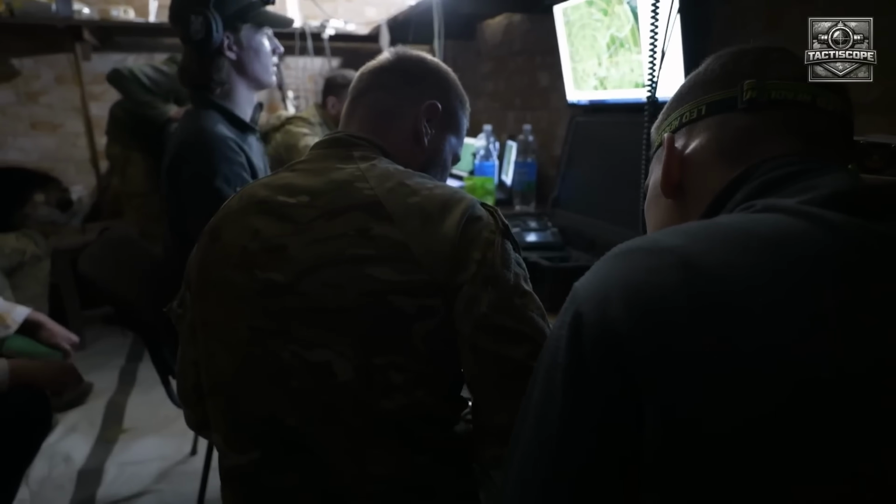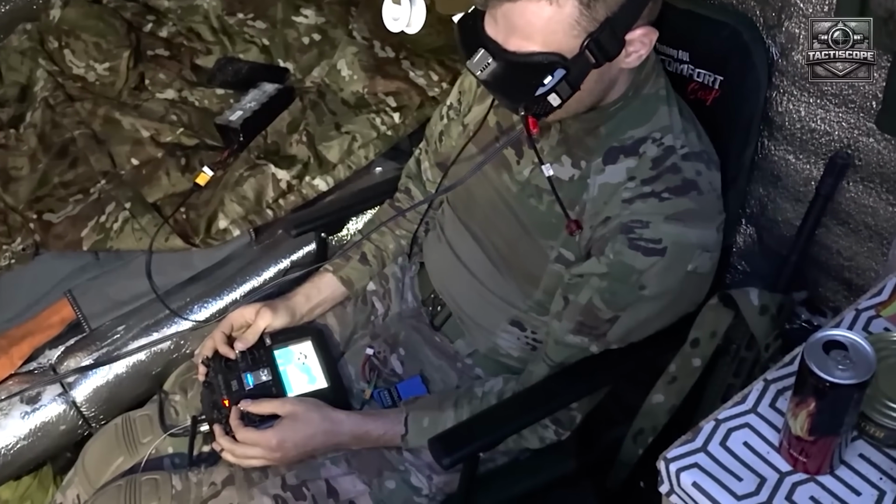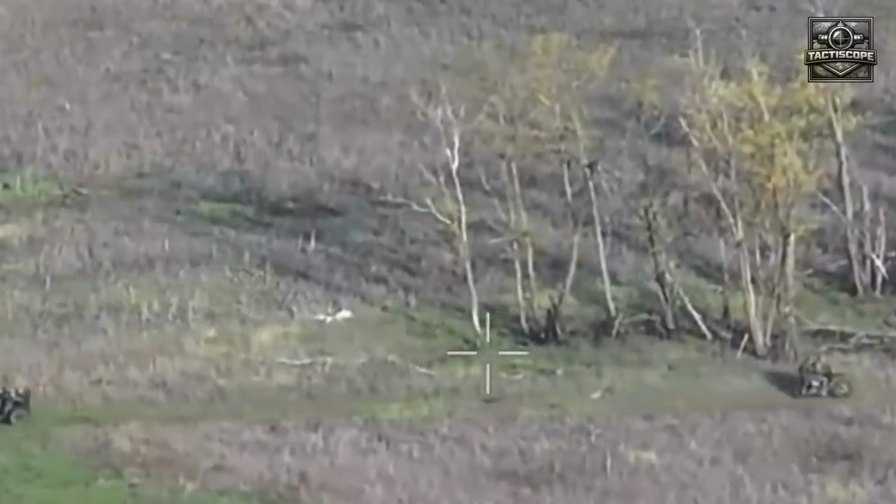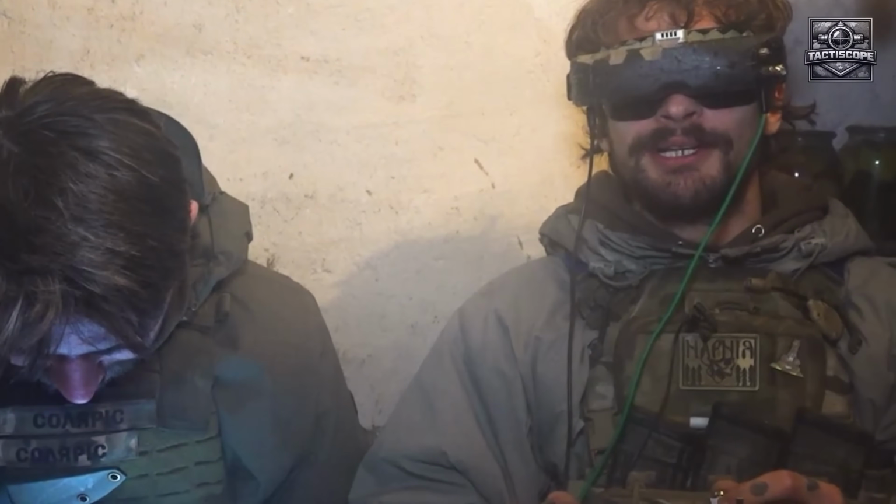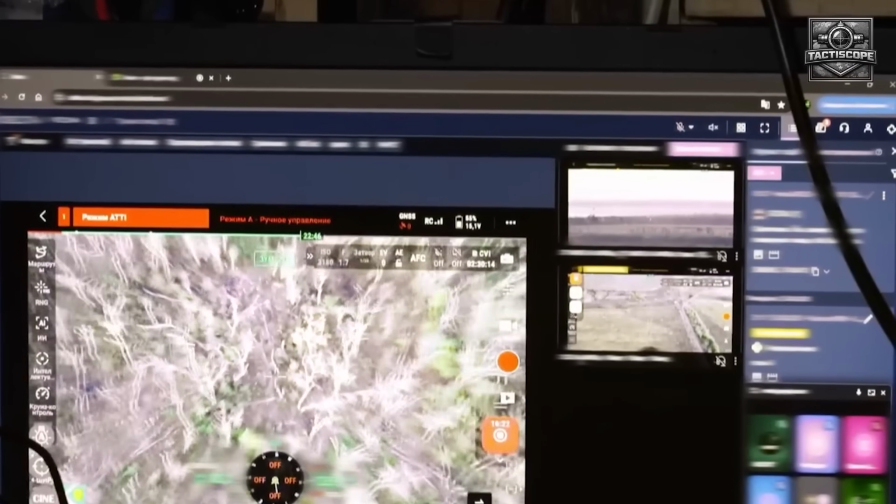At the center of the formation, the trailer was unmistakable. A rectangular heat bloom dragged by 2 men, the quad bike's engine still warm from a recent run. The operator tagged the lead element and passed the grid to the strike cell. The distance from the FPV launch point to the column's current position?